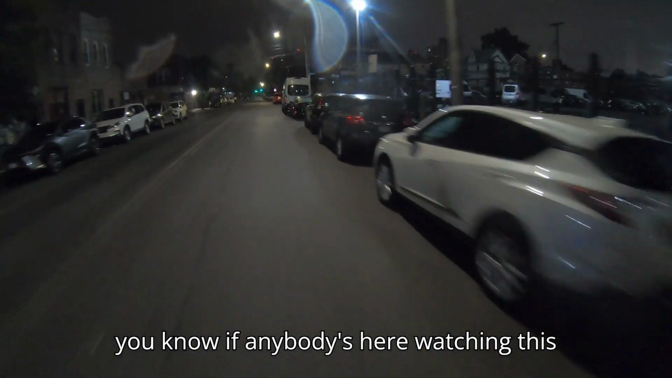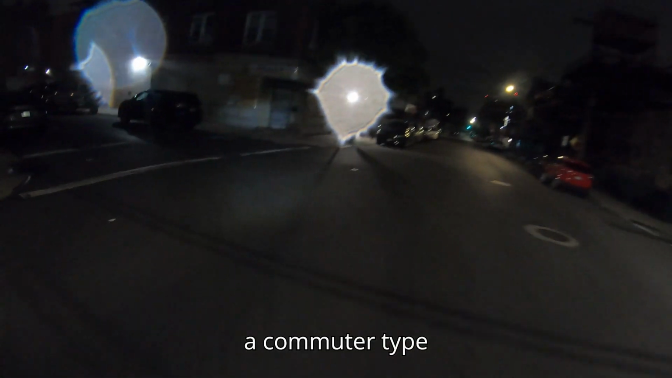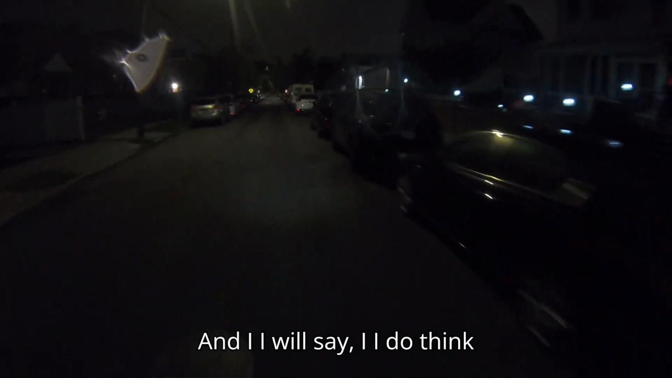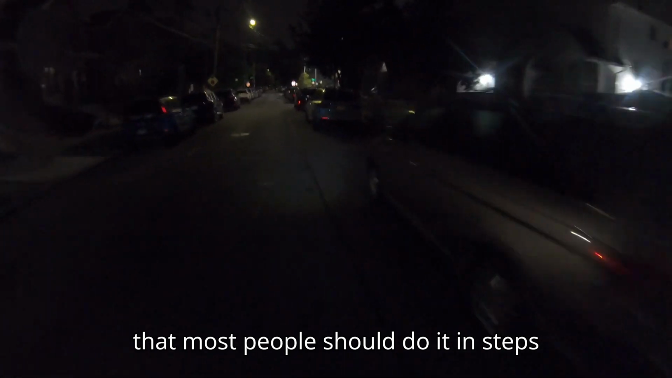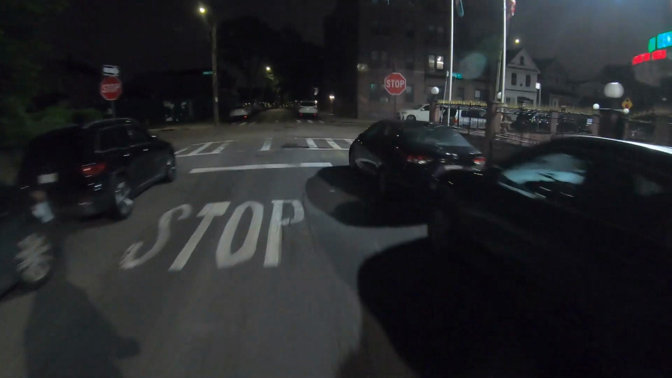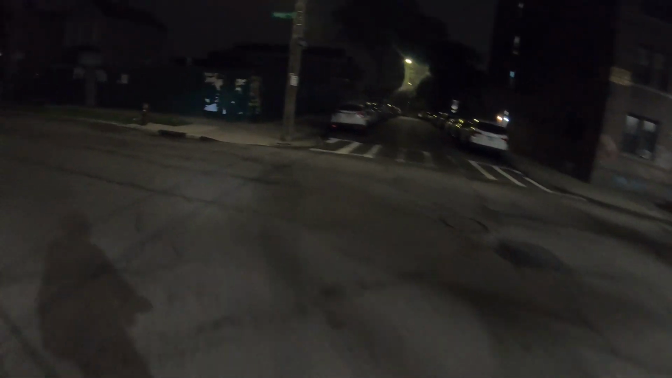If anybody's watching this and considering stepping up from maybe a commuter type scooter, like one that maxes out at 20 miles an hour, to something that goes 28 to 30. I do think that most people should do it in steps, because 20 and 30 are two completely different animals.